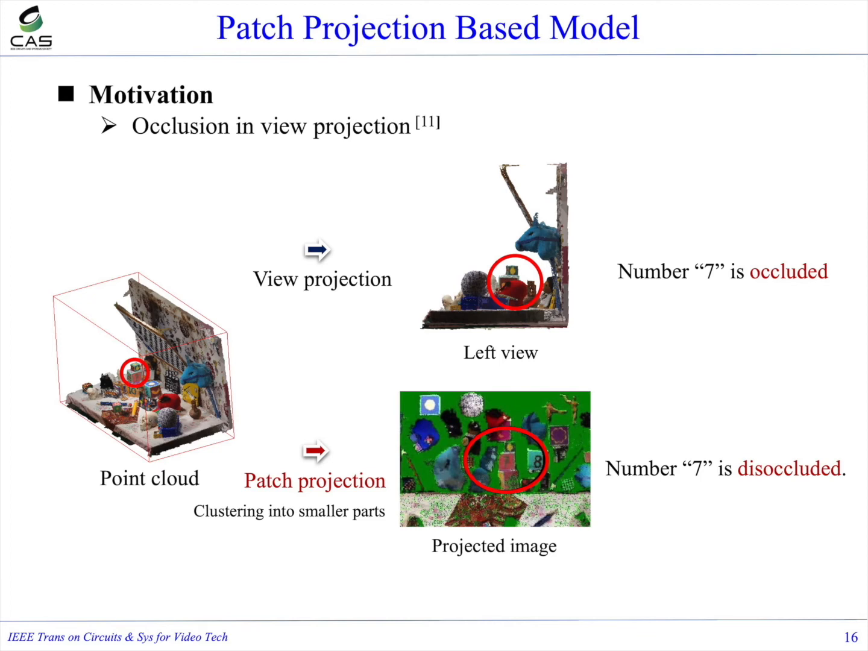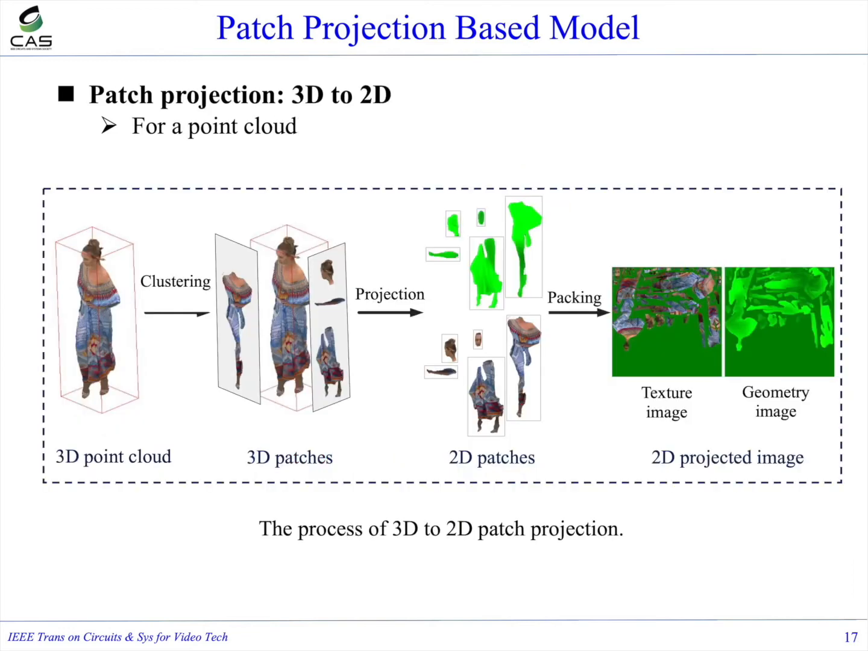Furthermore, to avoid the self-occlusion problem brought by view projection, it is better to segment a point cloud into smaller parts and then project them onto planes. As shown here, the number 7 in the cube is included in view projection but excluded in patch projection. As for the projection from 3D to 2D for a point cloud, patches can first be obtained by clustering the 3D points according to the direction of normal vectors. Then all patches are inserted into 2 blank images in the packing process to create 1 geometry image and 1 texture image.